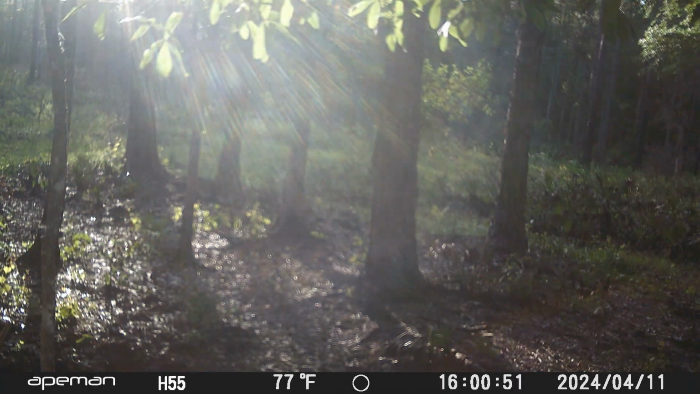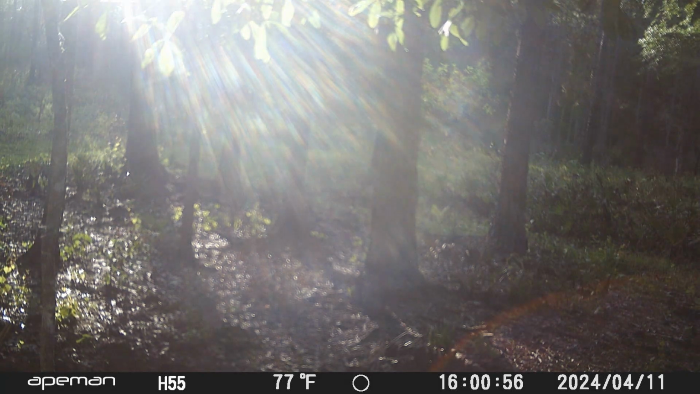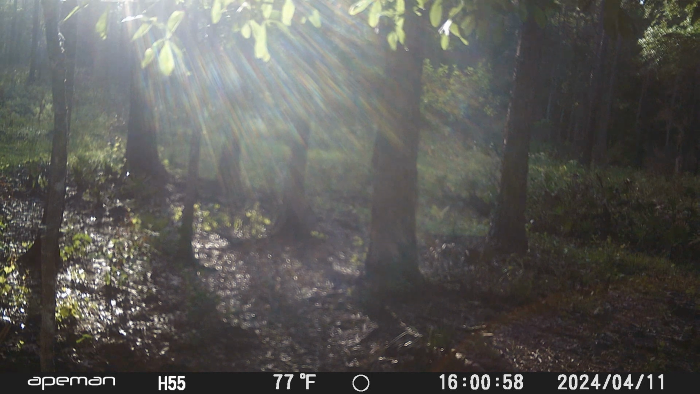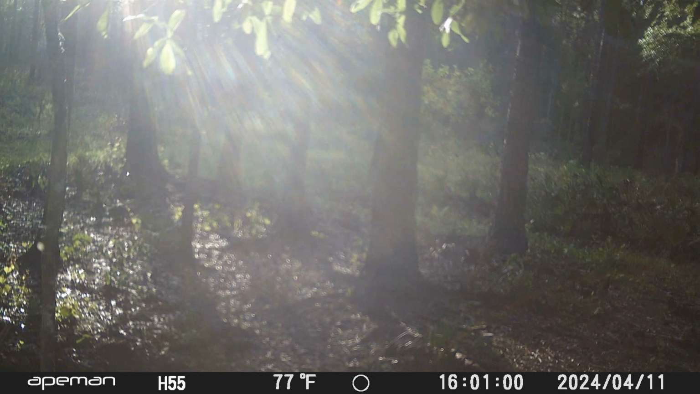Alright, and then right here at 16:01, there's an orb that comes flying through during the daytime. And I checked this. It looks about the same size as the one I caught on the other camera. But the date is a couple days later.